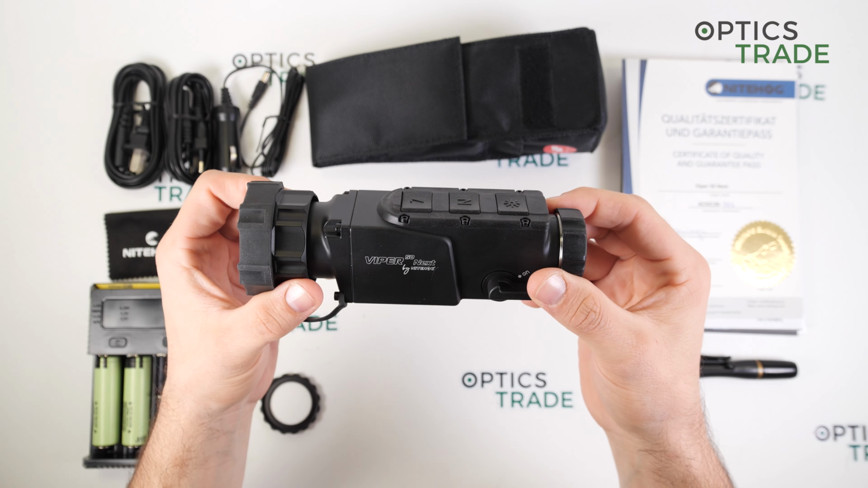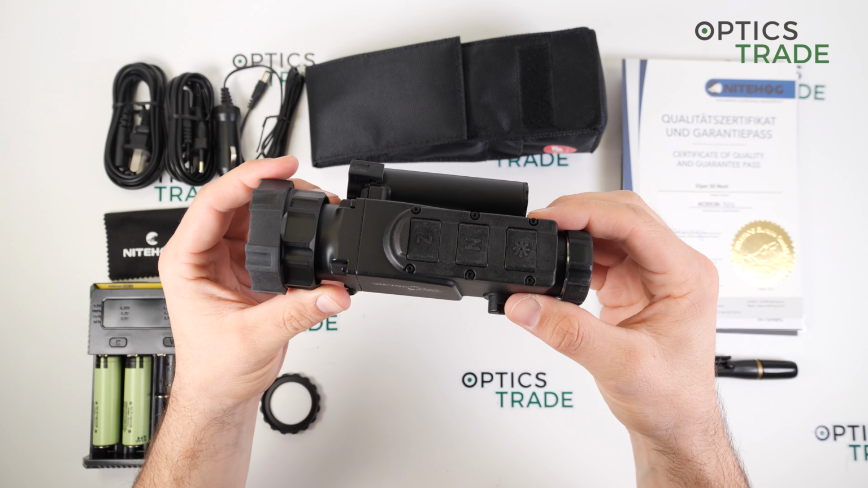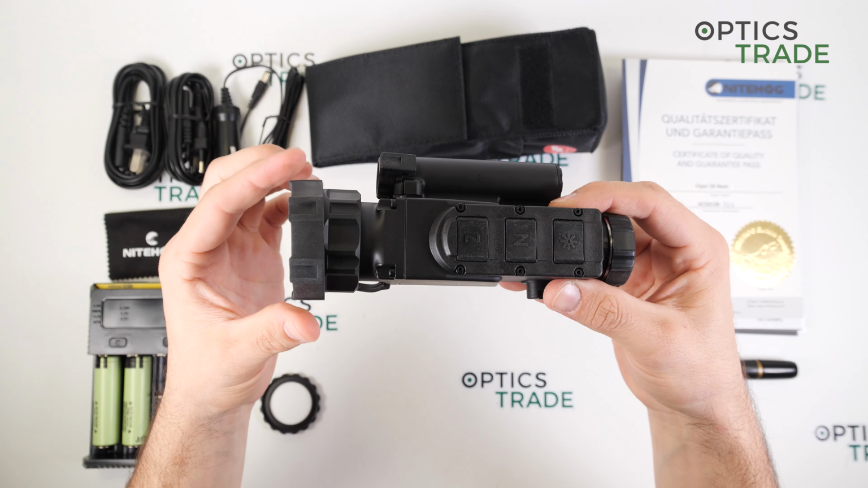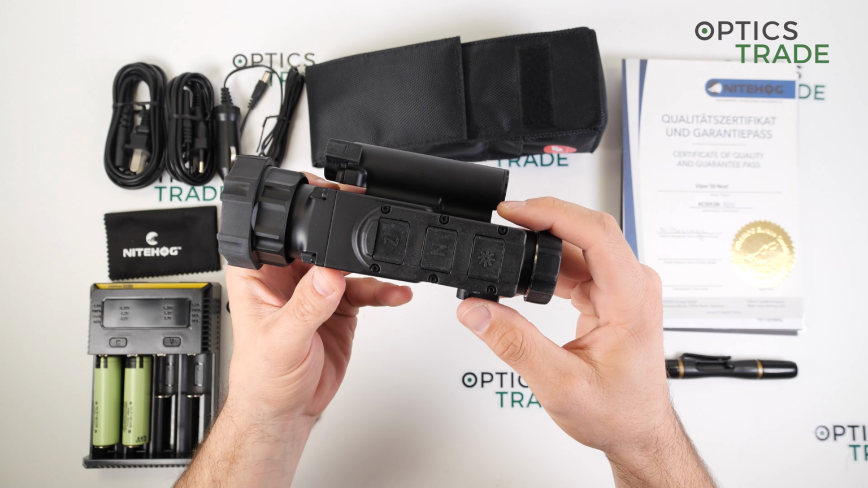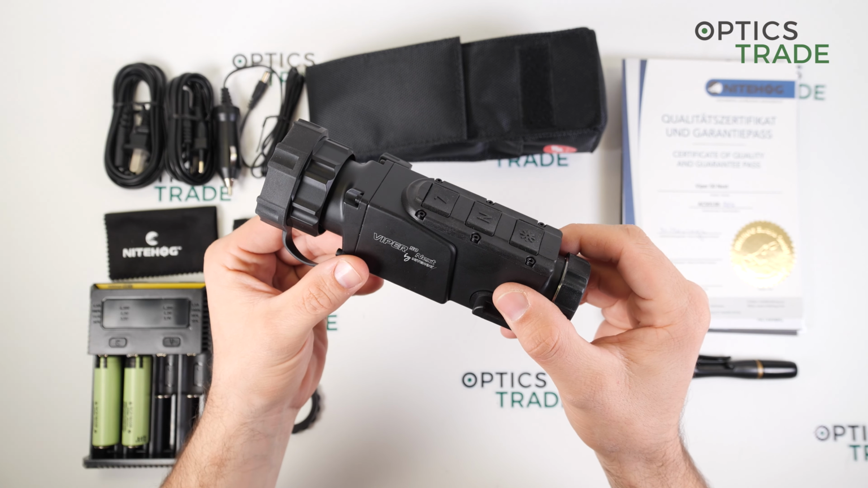From the size, it can be compared only to maybe Pulsar Proton, but the Pulsar has a 30mm objective lens. So it is smaller than most devices on the market.